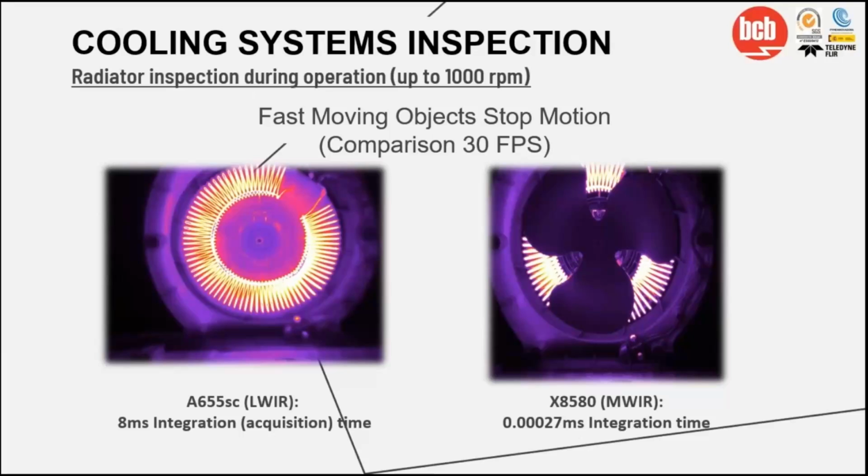Another important application is cooling system inspection. This is the monitoring of the radiator. With thermography, it is possible to see the temperature changes in the radiator and any obstruction that might exist and affect it. One of the main challenges in this inspection is that generally we find a fan rotating at high speeds between the area where the camera can be placed and the radiator, just like the regular vehicles that you have at home. So how do we work with this?